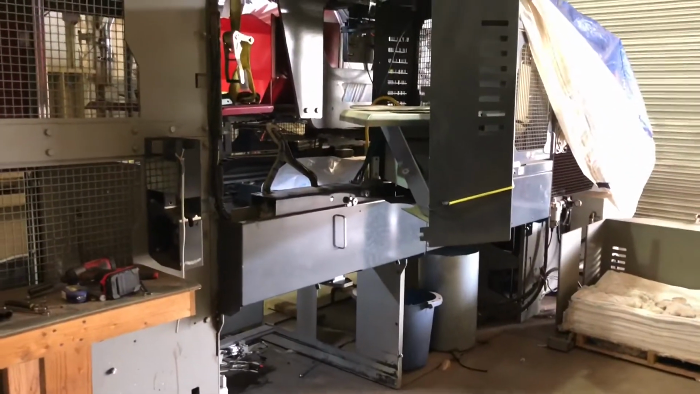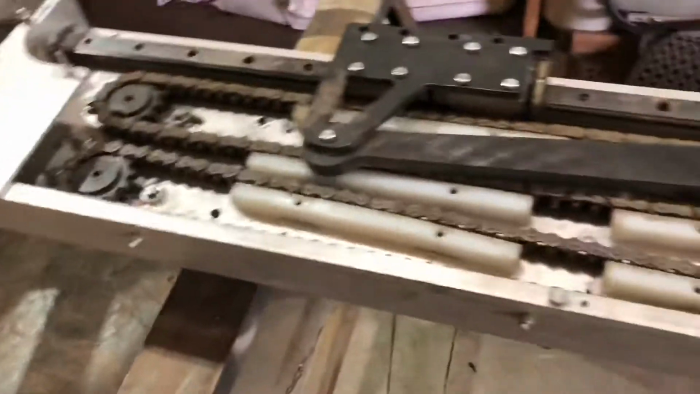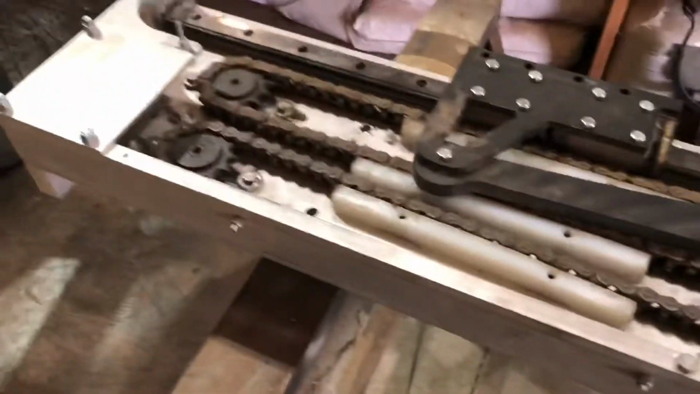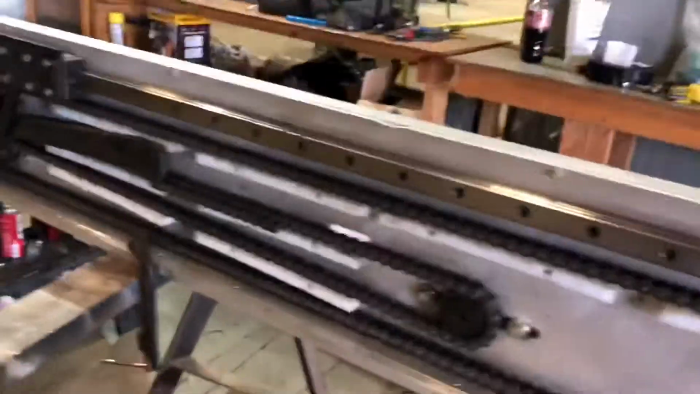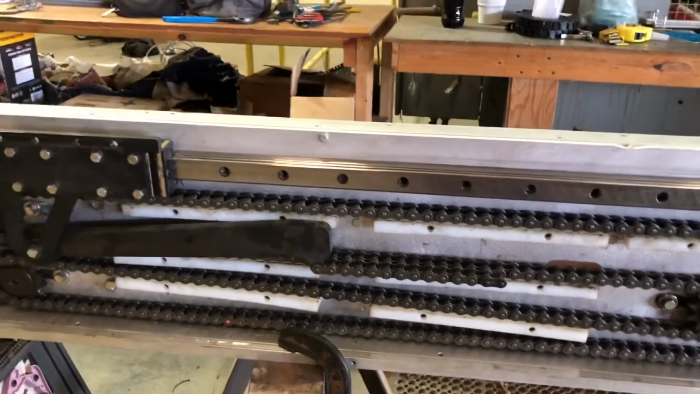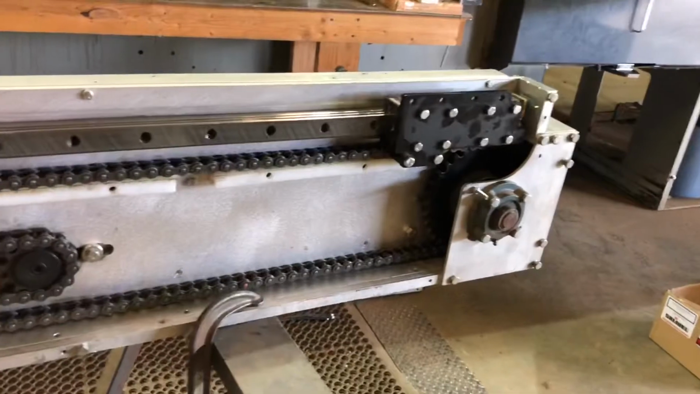Alright, we got her out of there. That was a booger to get out of there. But I got it off. I got it out here where I can work on it now. Gotta change all these chains. Clean up all that mess. Put it back in there. Alright, got all the chains changed out on it. Got the timing set. Got the tension right. It's looking good. Now I get to put it back in.